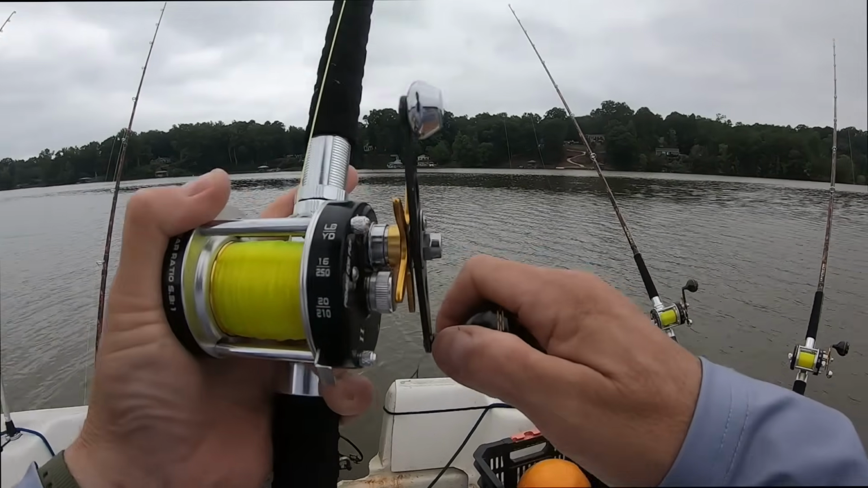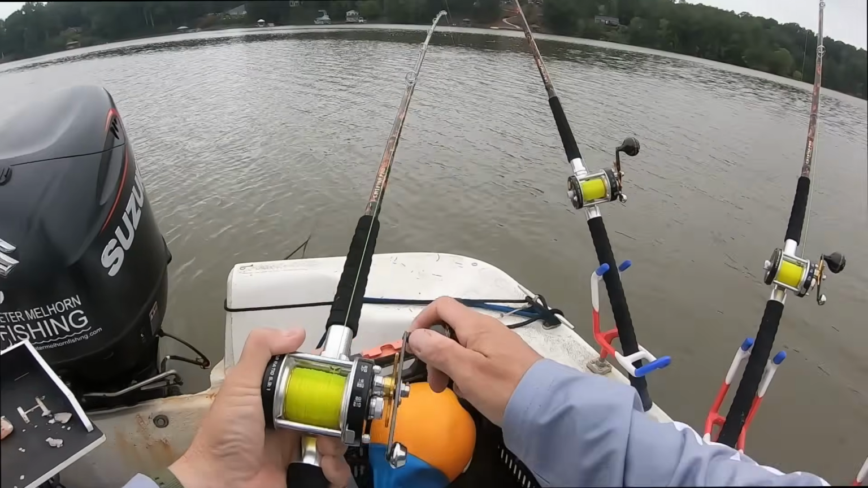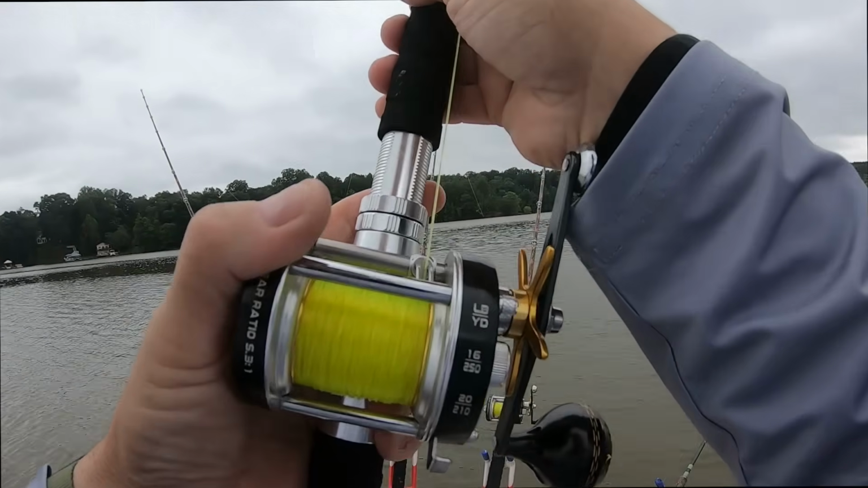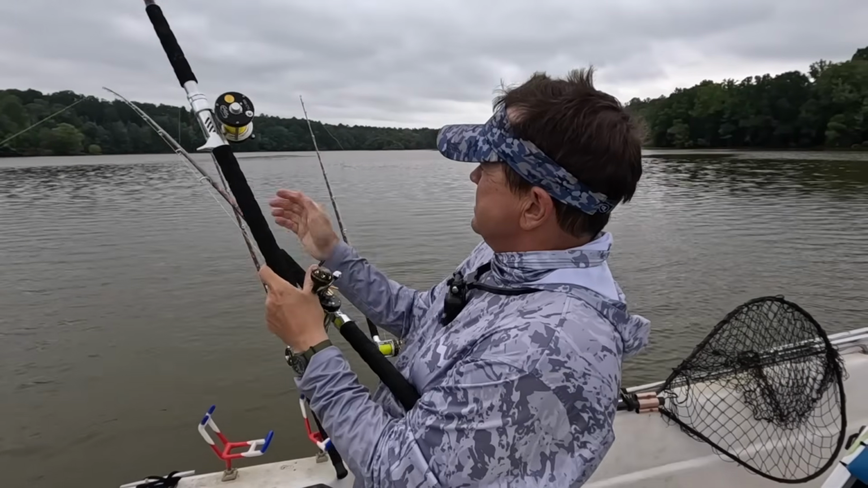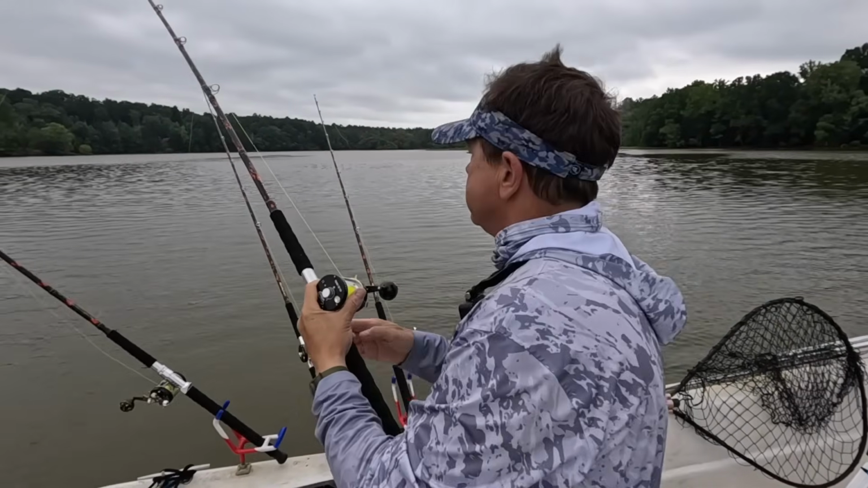I'm double anchored, so trying to dodge that. Let's see if I can get into this side of the boat. That would be awesome. That would make life a lot easier. Did he get into that one? I think he did. And we're doing the dance here, doing the line dance. There we go. We'll see if we can get him.